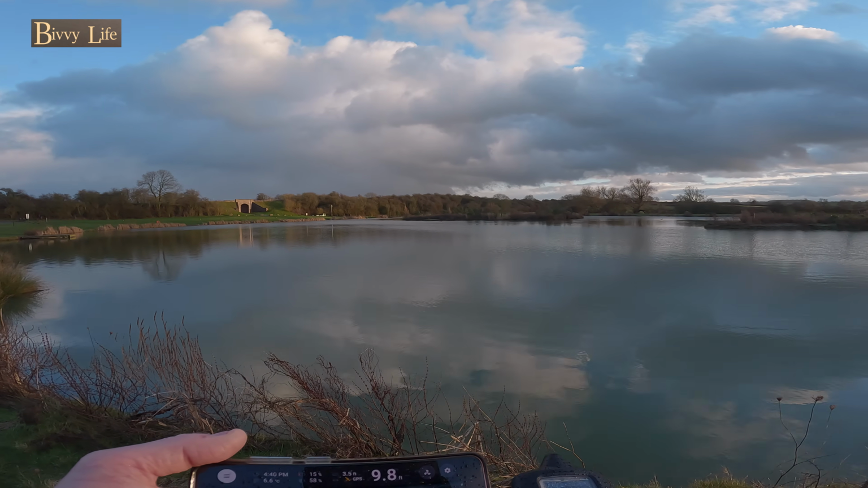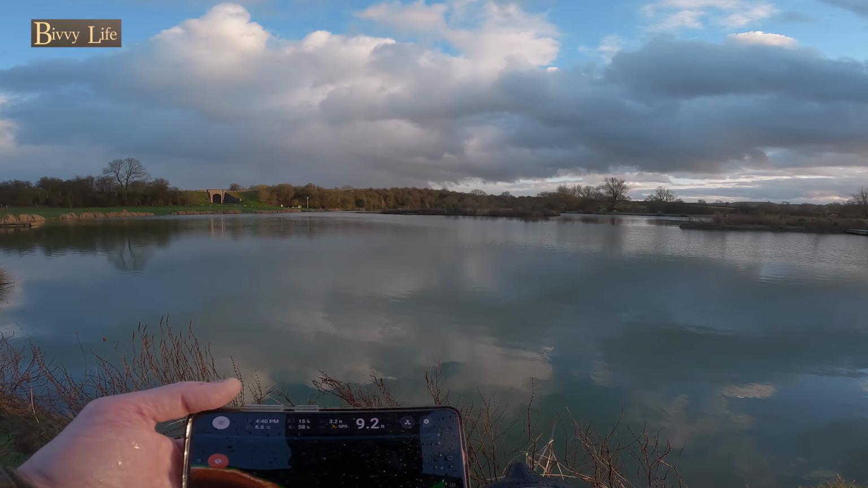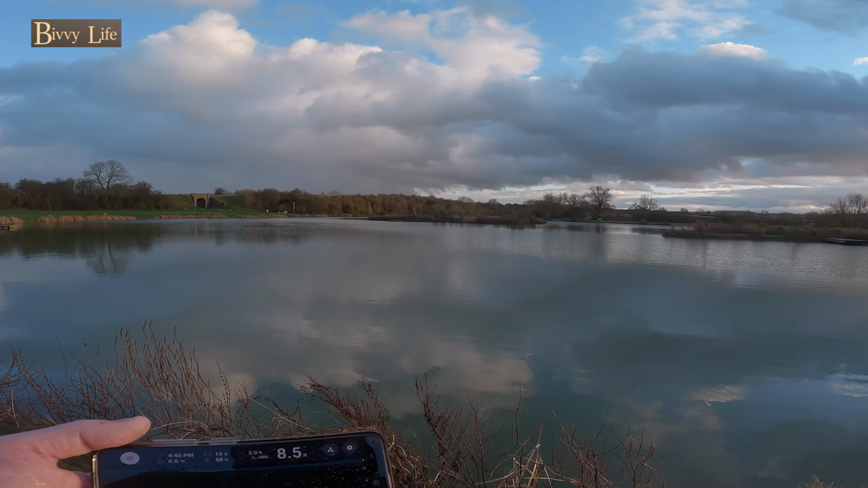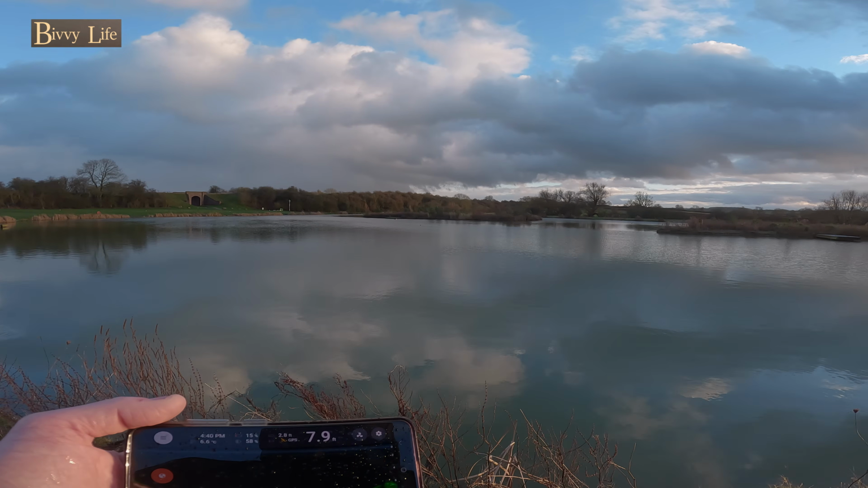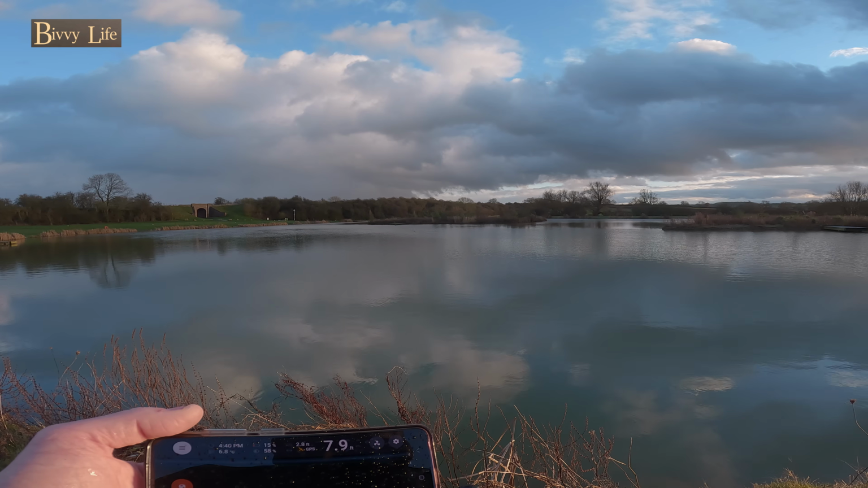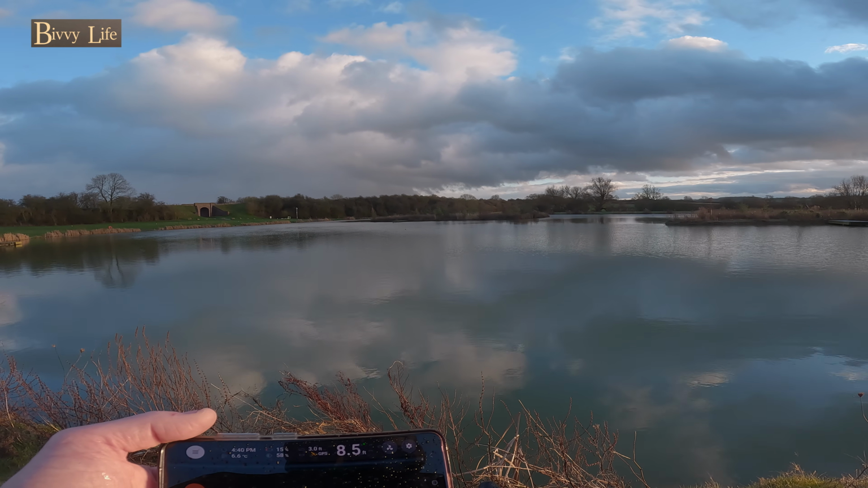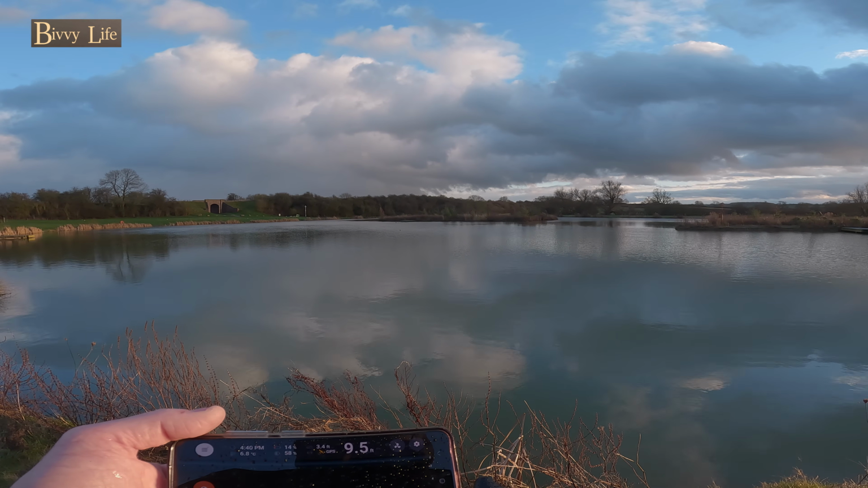Battery's running low on my phone. More weed there. Look at that. But I reckon there'll be fish there, you know. I'm about 7 or 8 yards off that duck board. Come off a bit further away from that weed.